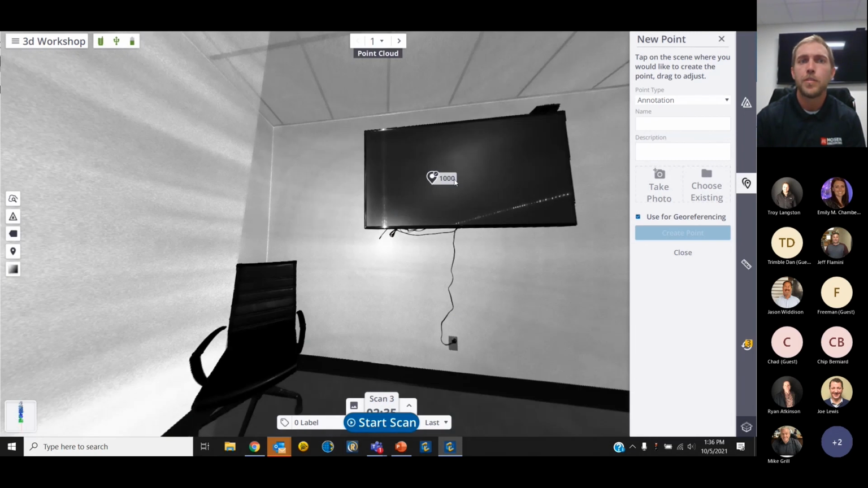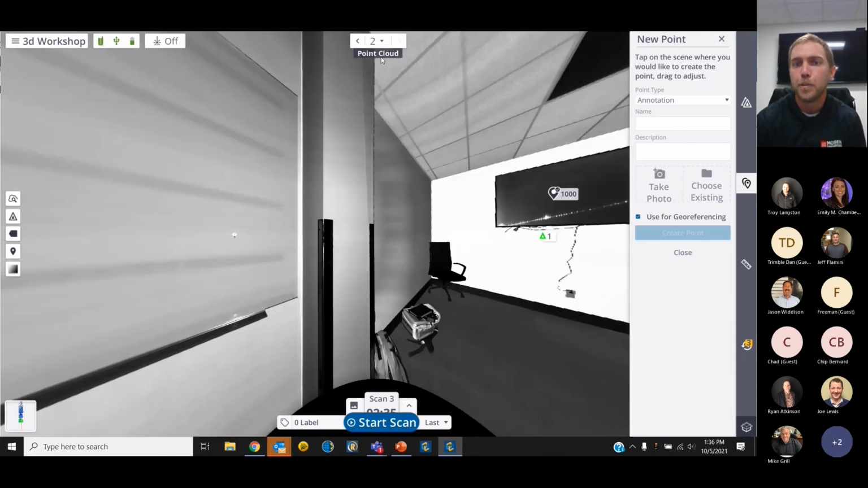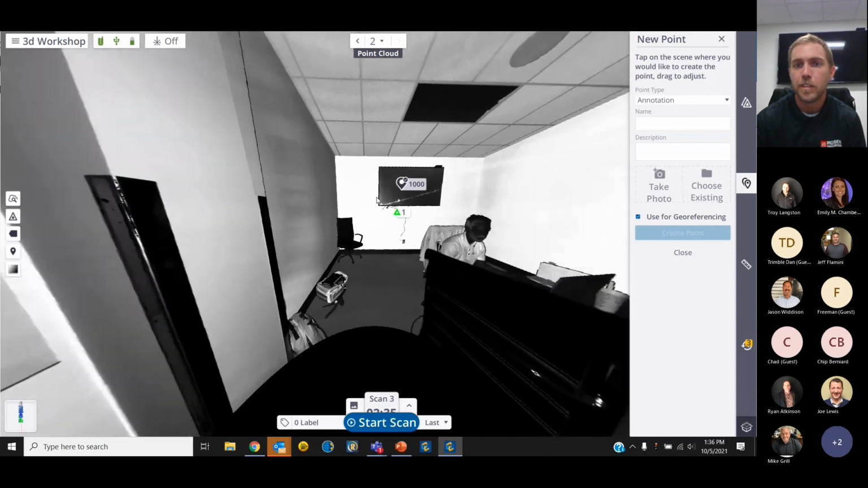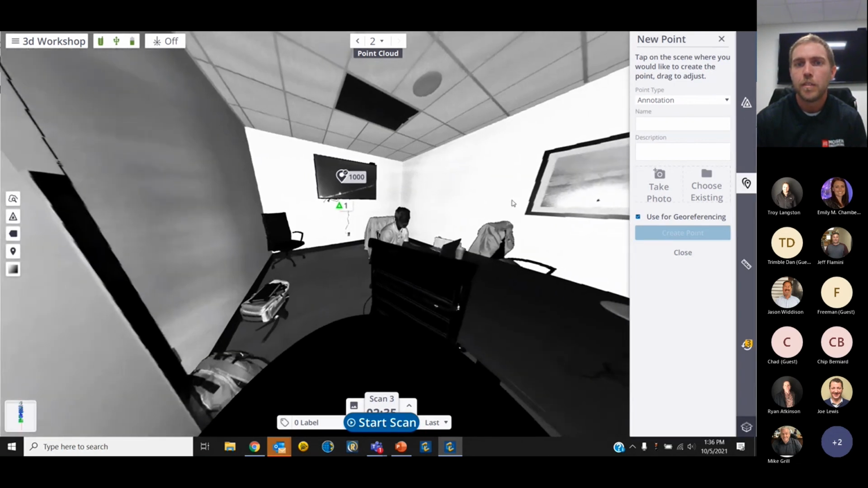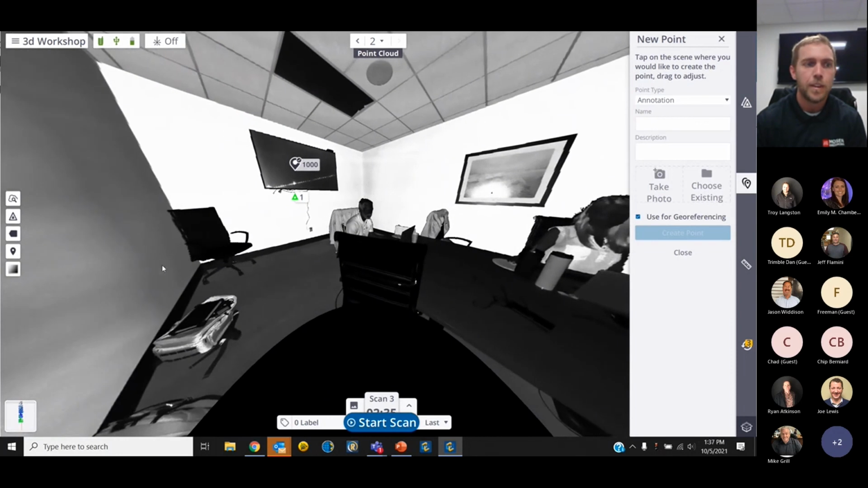So now back into our single scan view. If you look at the top of the screen, we have the ability to toggle between our different scans. So you'll see the point of view is really going to be the only thing that changes. Beautiful scan of us working in here today.